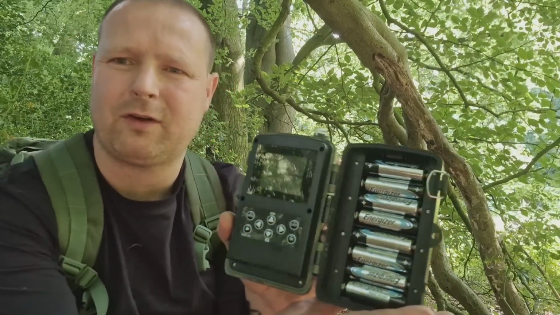Right, let's have a little look. Well, I think the batteries might be dead. Yeah, it's not coming on. Oh, batteries are in place. SD card's there, so no one's messed around with it at all.